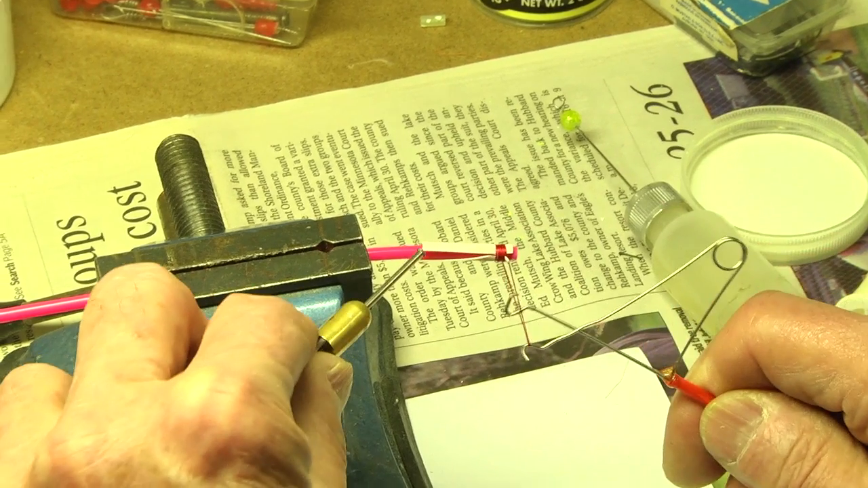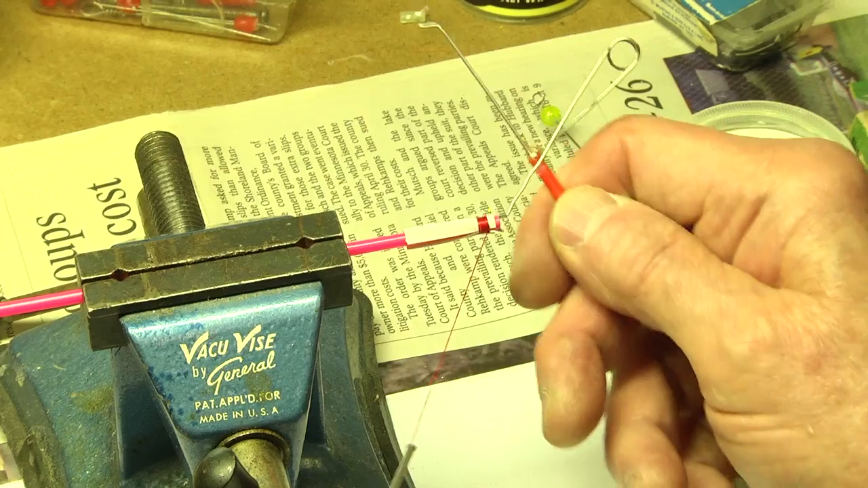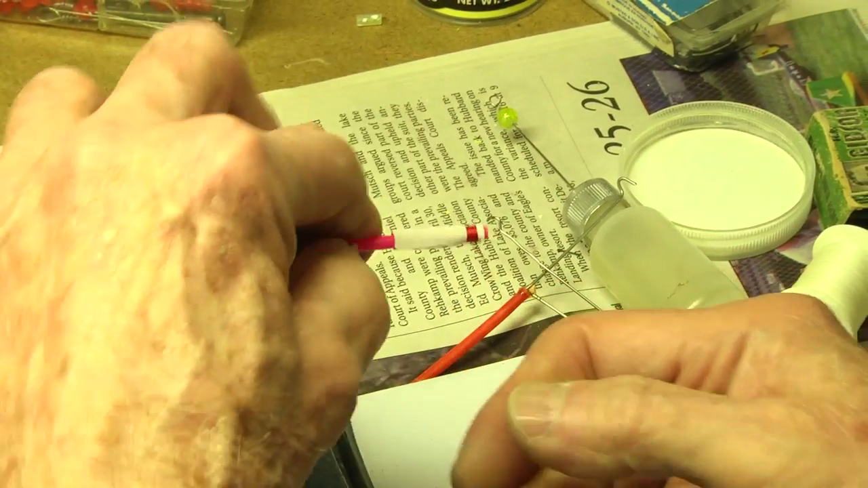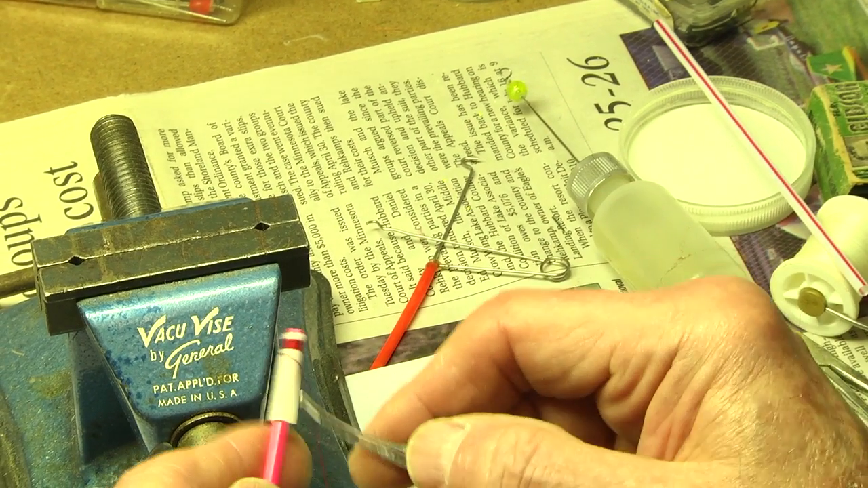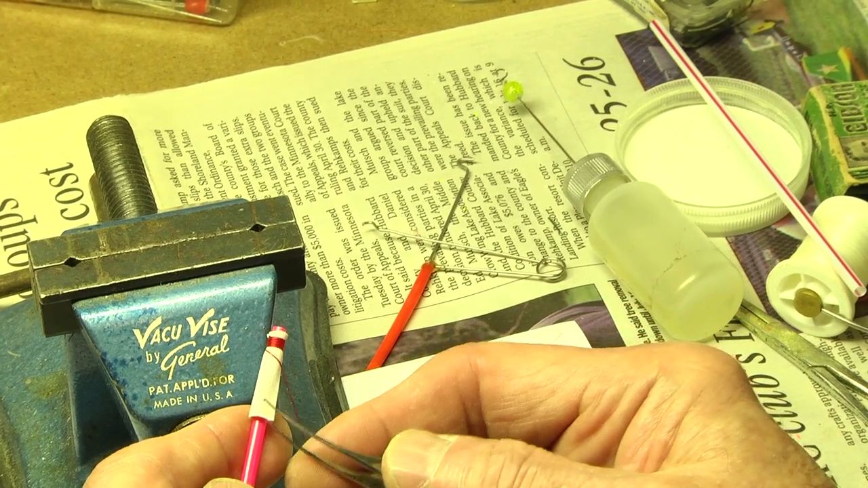Okay, now I don't cut the thread right now, because sometimes if you pull that hackle a little bit too hard, it flares it out. And a lot of times I don't want to flare. I want it to just stay on the bottom of the hook. So then I take tweezers again, and you open this up halfway.